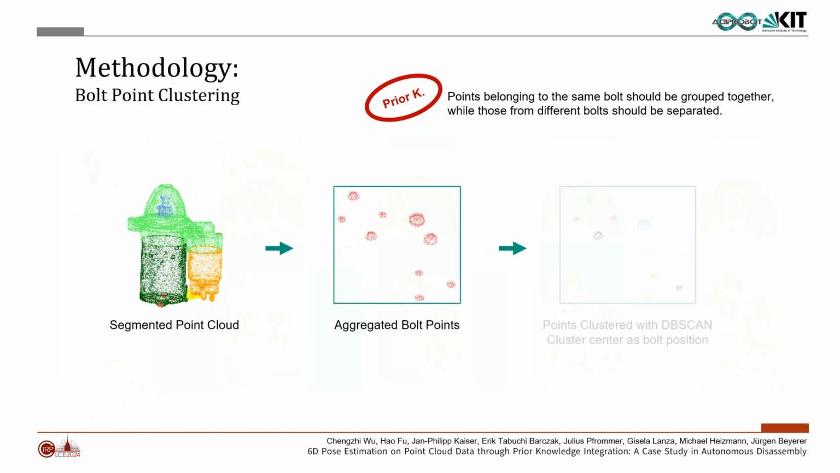After the described part segmentation, the point cloud is segmented into bolt and 5 other classes. Given our prior knowledge of the motor structure, points belonging to the same bolt should be grouped together, while those from different bolts should be separated. However, the precise number of bolts on the scanned motor is unknown. Additionally, there exists a certain level of noise, and the shape and size of the bolt point clouds can exhibit variations. These characteristics make the density-based spatial clustering of applications with noise algorithm, DBSCAN, exceptionally well suited for this task.